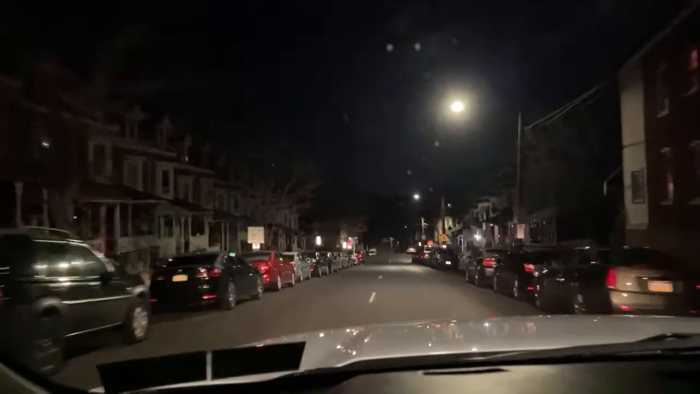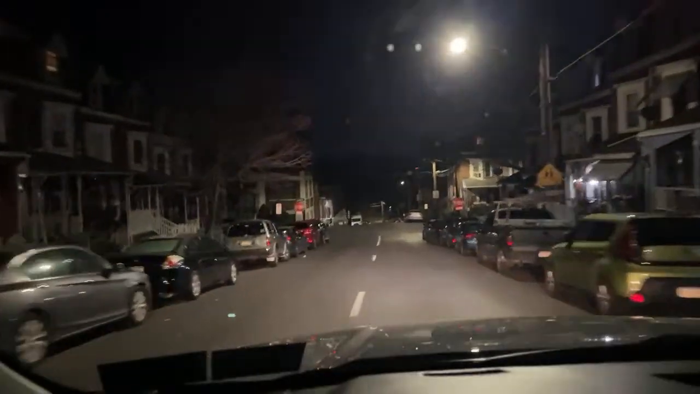82-year-old male fell. Needs help getting into the house. Weighs about 290 pounds. 2006 2nd Avenue.